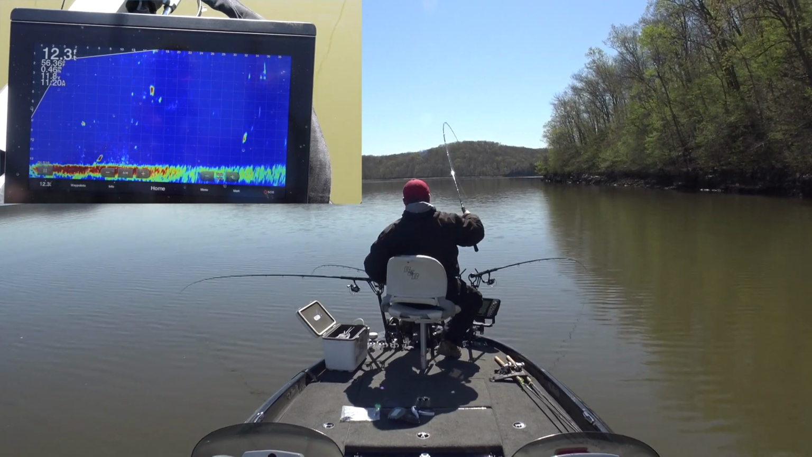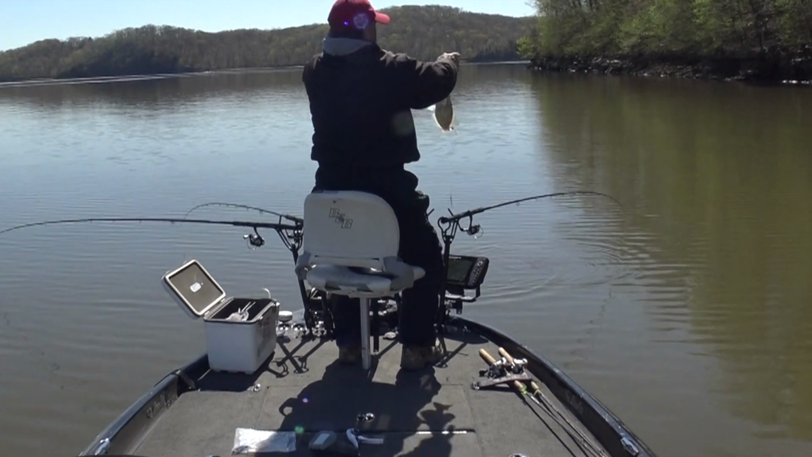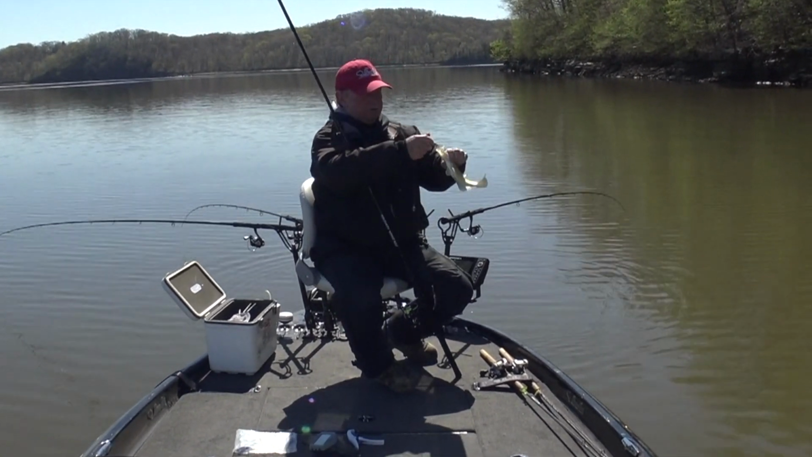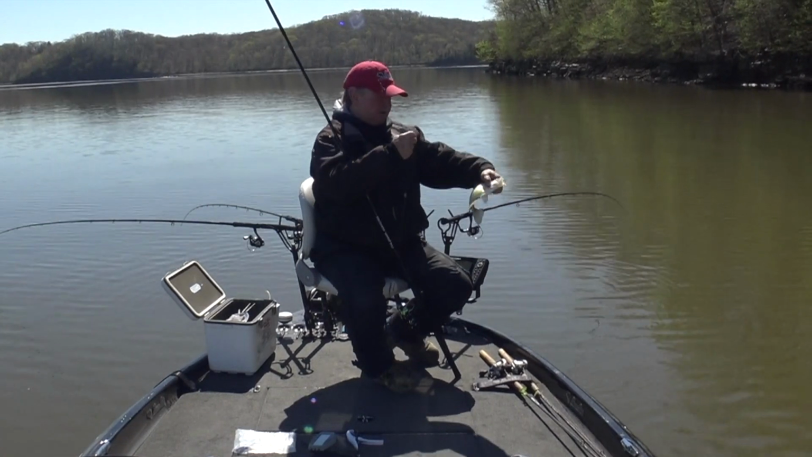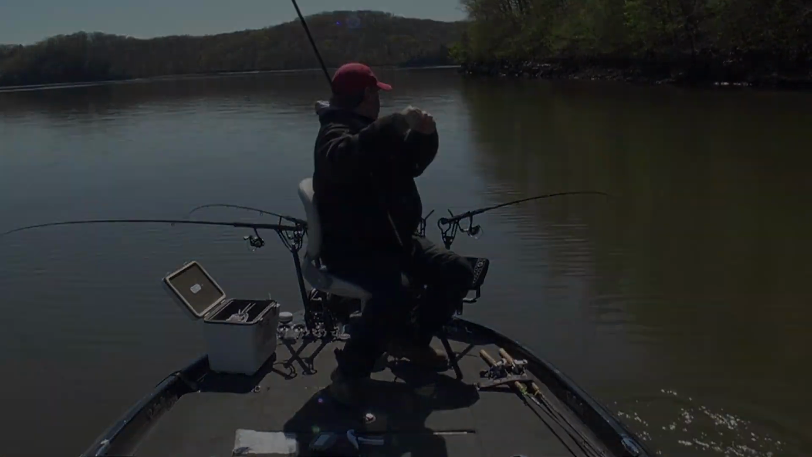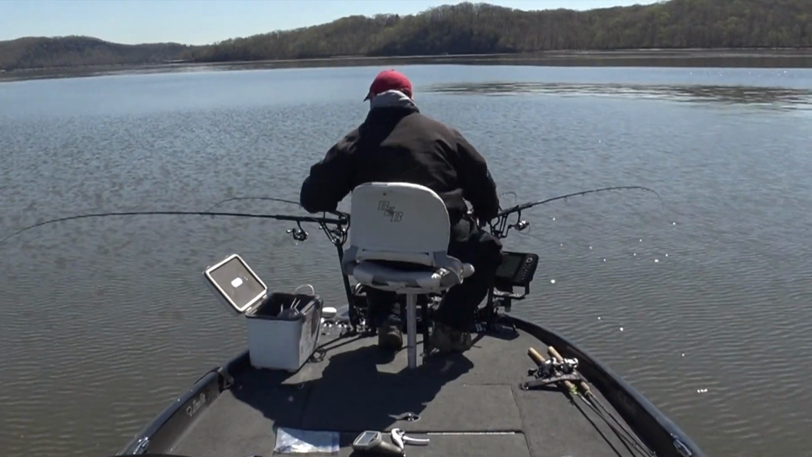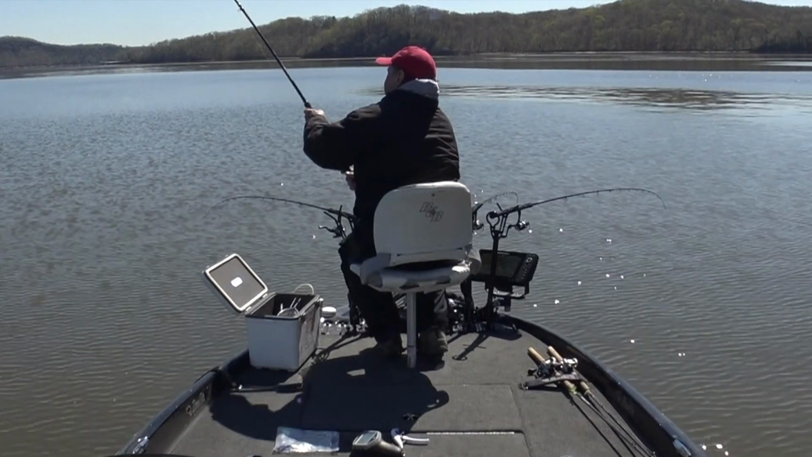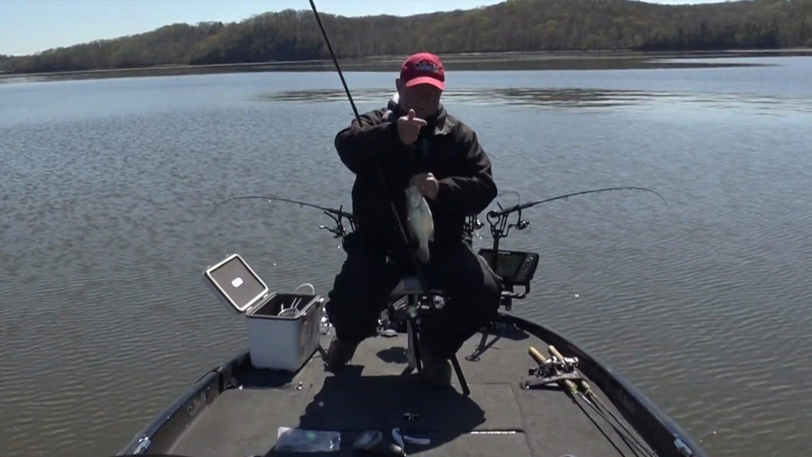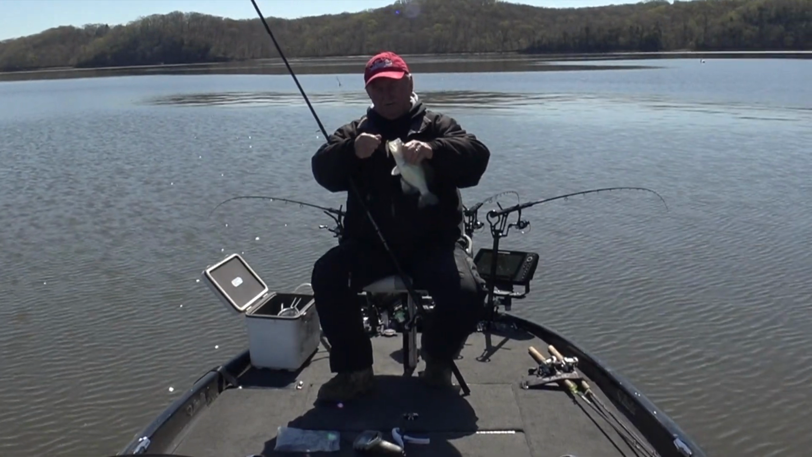Yeah, right there. Another one just like we've been catching. That's a little better fish. Another keeper, another eater.